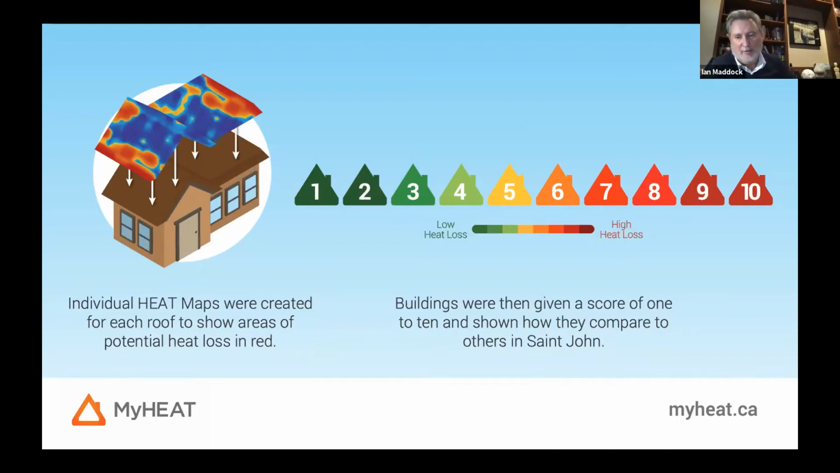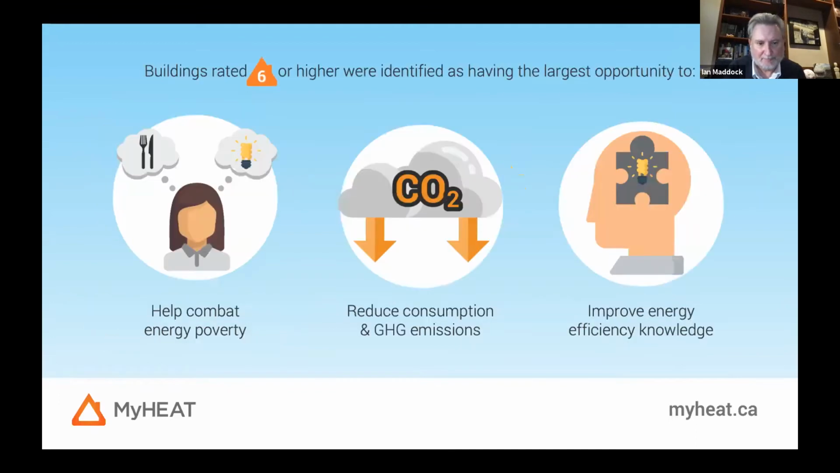And the home is given a score from 1 to 10. 1 are the most efficient homes and 10 are the least efficient homes. So the homeowner would see how their home compares to homes in the immediate area, as well as the entire city of St. John. Homes that are rated 6 or higher in the myHEAT rating system typically have the largest opportunity to help combat energy poverty, to look for ways to get large reductions in consumption and resulting GHG emissions, and then to improve overall energy literacy.